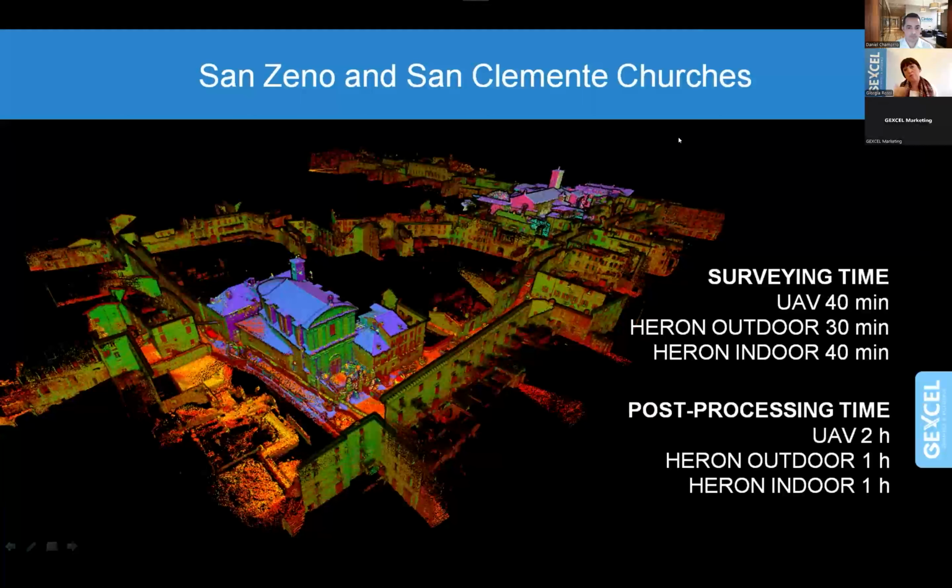The outdoor area, around 600 meters more or less, moving around these narrow streets in Brescia, took around 30 minutes. The indoor scanning took 40 minutes, 20 minutes more or less in San Zeno and 20 minutes more or less in San Clemente.